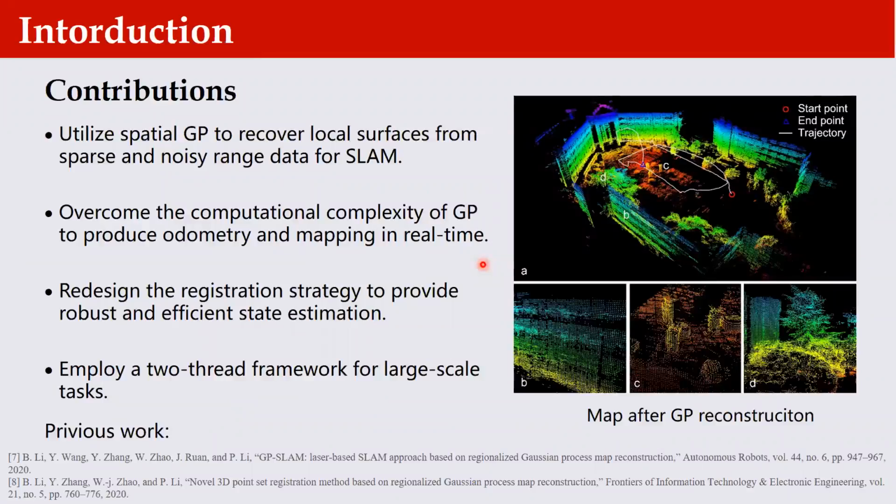The main contributions in this work are that we utilize spatial GP to recover local surfaces for sparse and noisy range data for SLAM. To do this, we overcome the computational complexity of GP to produce odometry and mapping in real time. We redesign the registration strategy to provide robust and efficient state estimation. We also employ a two-thread framework for large-scale tasks.